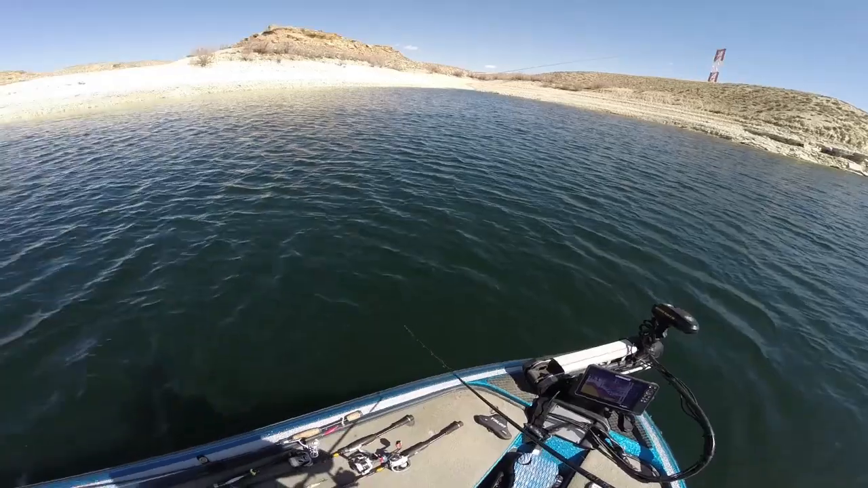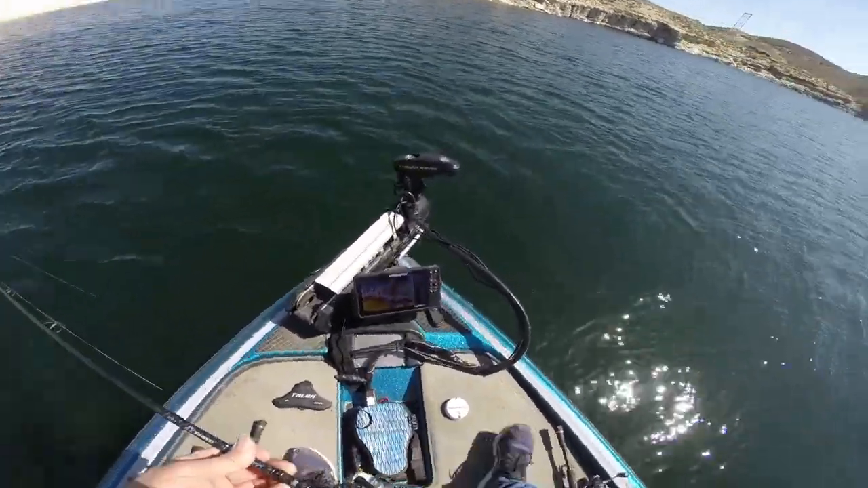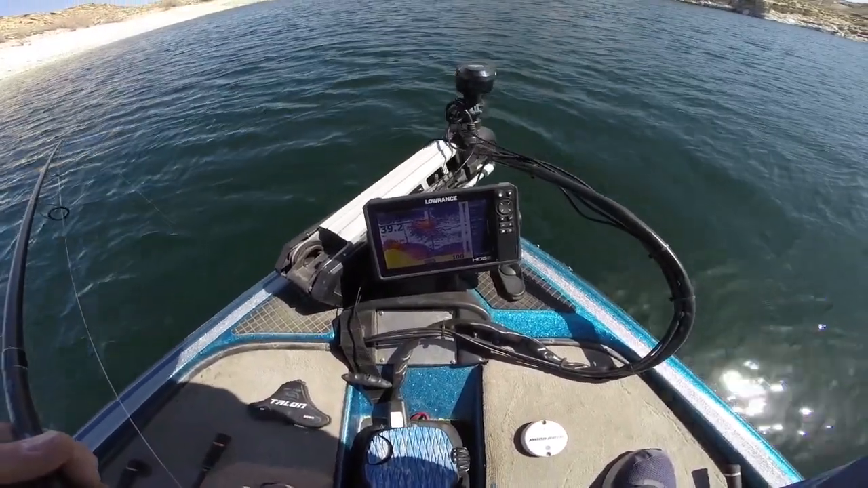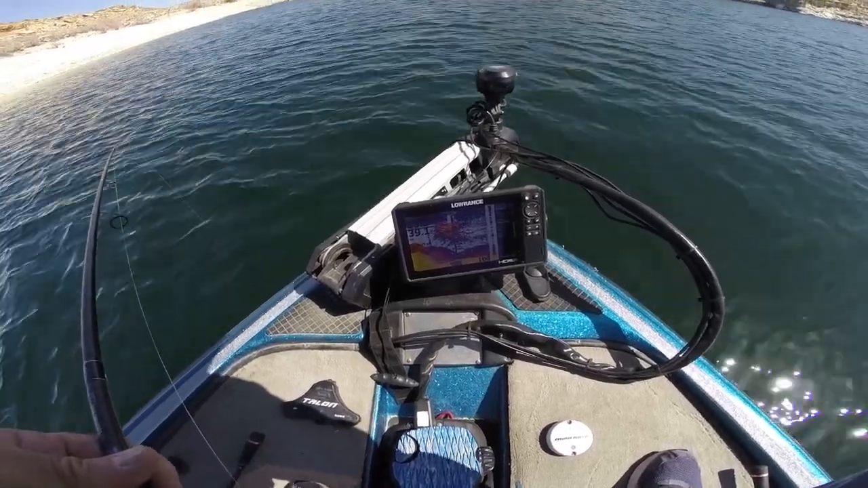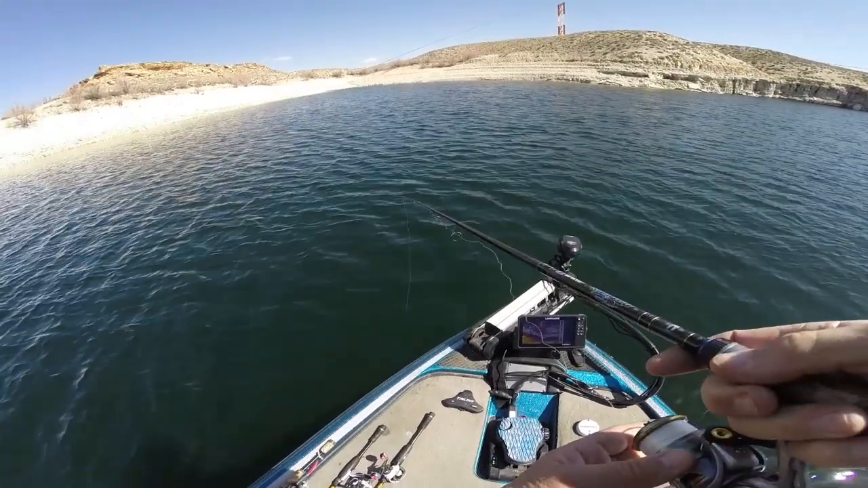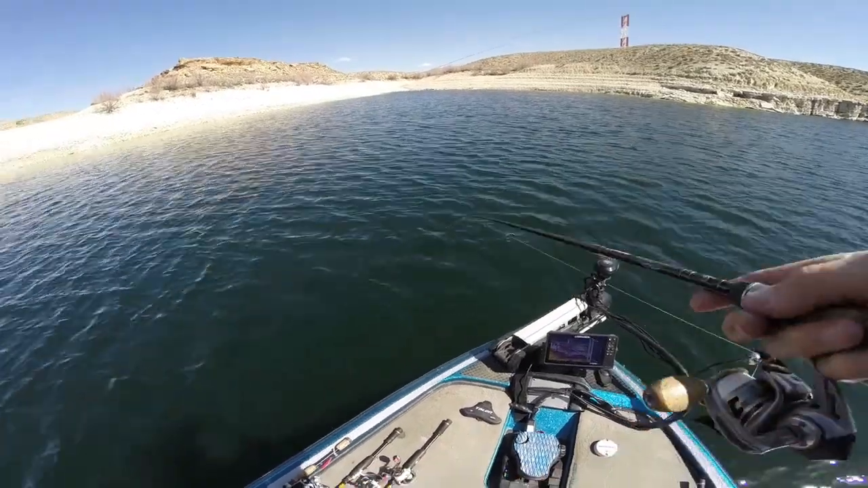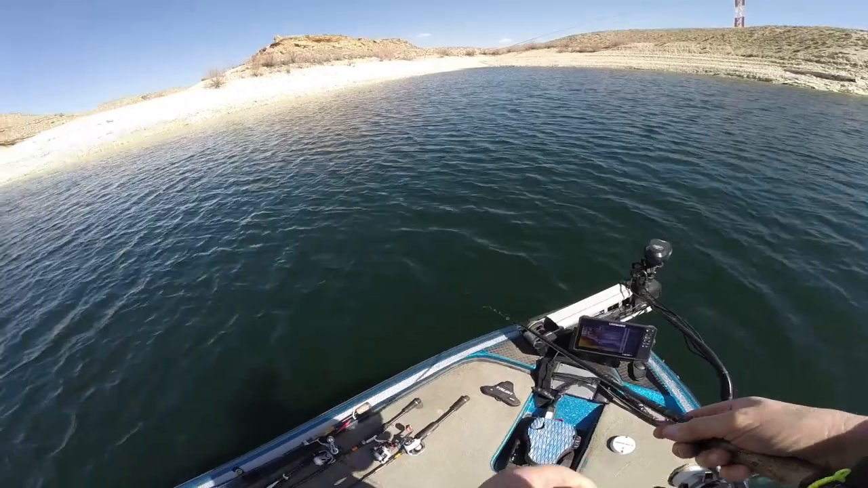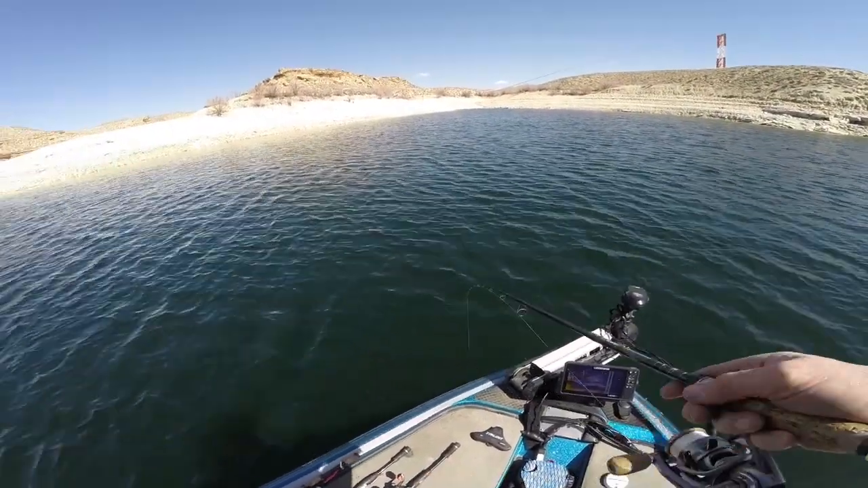Boy, I just missed a bite right there, doggone it. Just as we dropped down, see, there's another one of those small schools that we're talking about, and they didn't give us really much chance to get down to them, moving too fast. Yeah, the second I got down, that fish just hit before I could even pick it up.